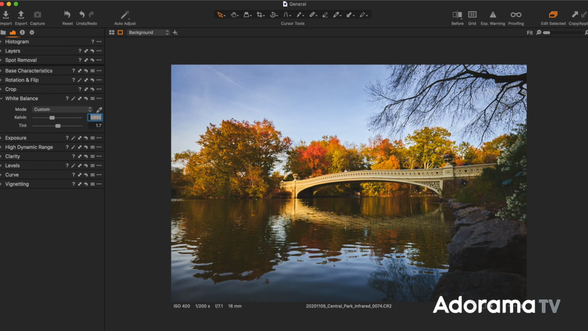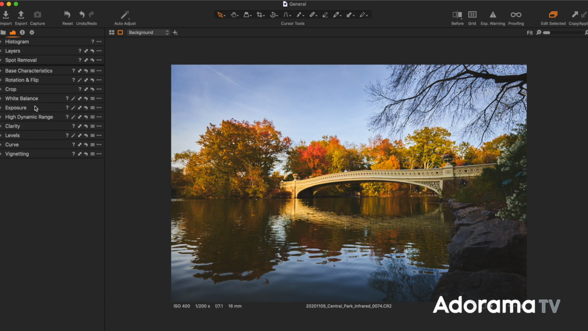Now, yesterday I went into Central Park and I wanted to photograph the Bow Bridge. Let's go here into Capture One, and you can actually see my traditional image right here that I made without the filter on there. No problem, right? You can see my settings. I'm at ISO 400, 200th of a second shutter speed at f7.1.